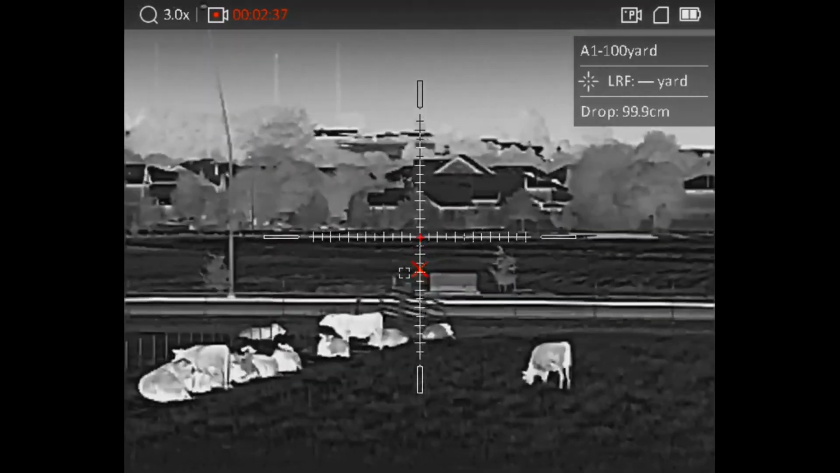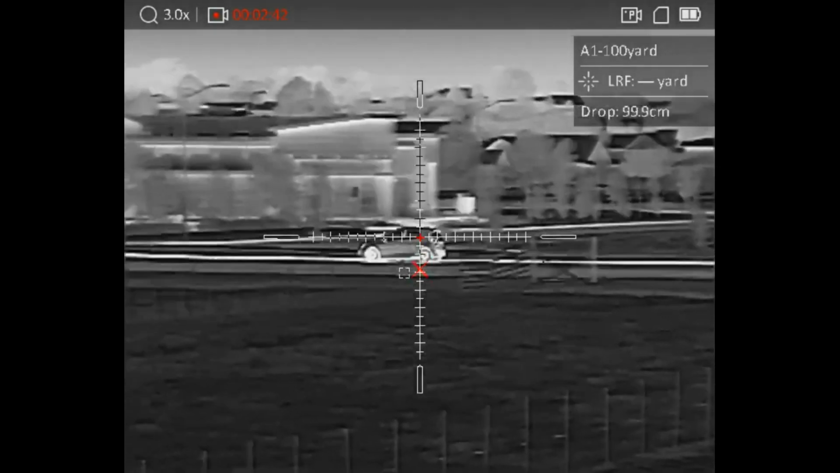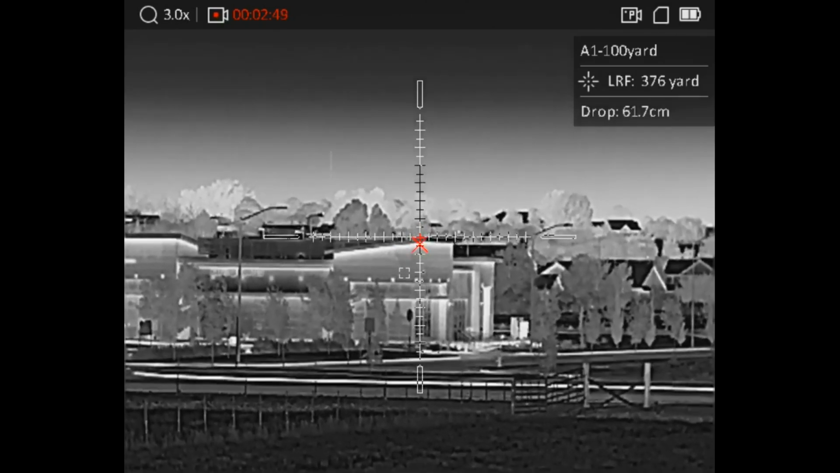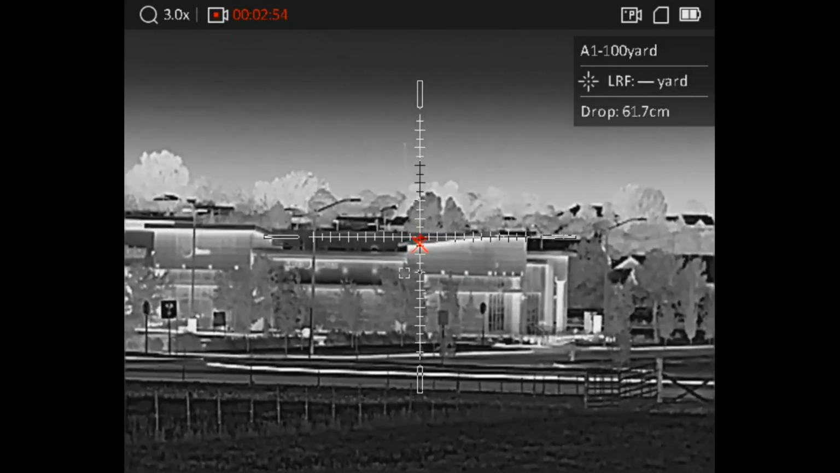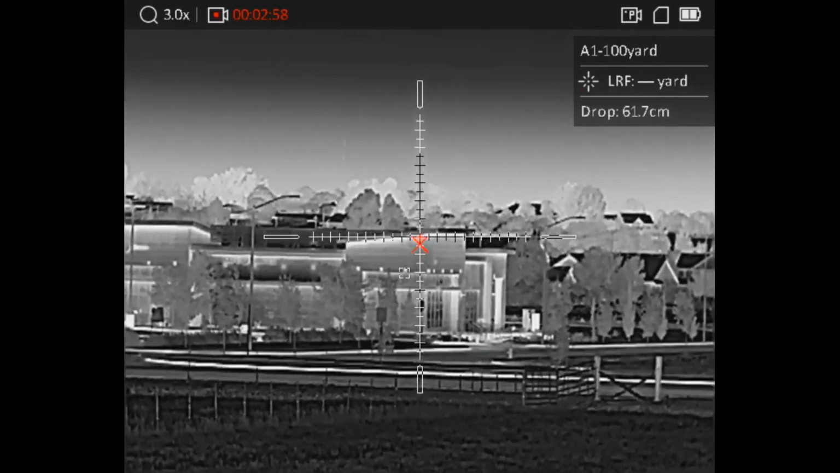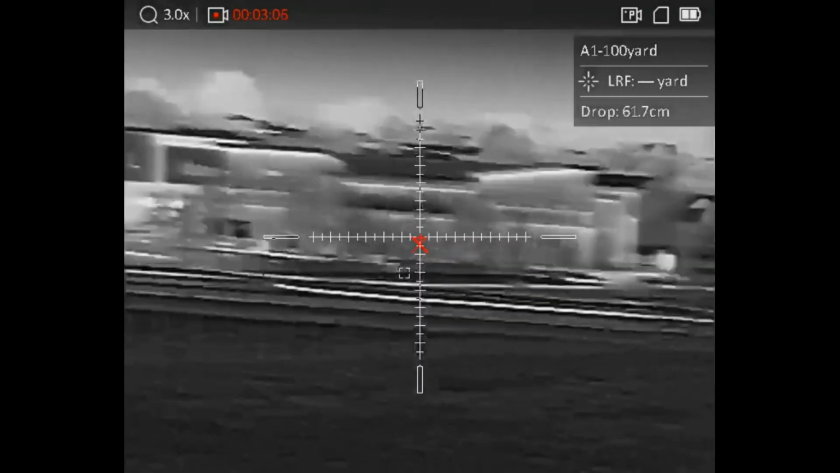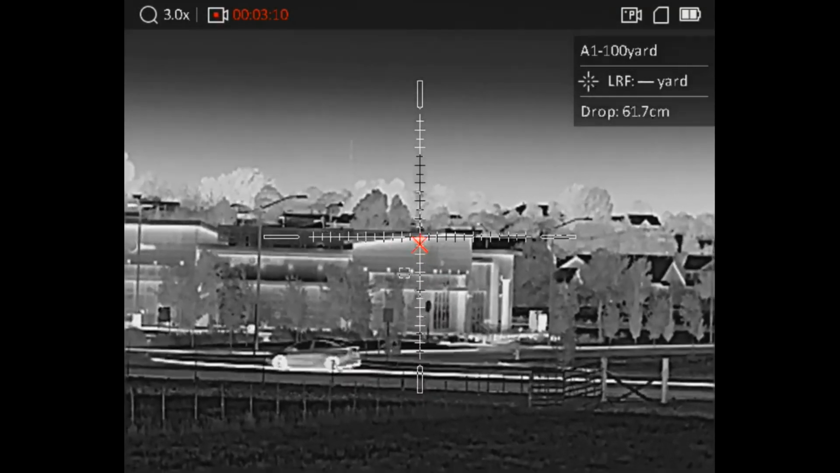And let's turn over here. We'll do a more reasonable one that we would shoot with a 223. So let's say that we were going to shoot out to here with the 223. All right, so we have 376 yards. The other thing I wish it would do, you can see in the upper right-hand corner that that 376 yards went away. I wished it would stay up there so I knew where that red X was landing as far as how much I'm holding for ballistics, how many yards I'm holding.